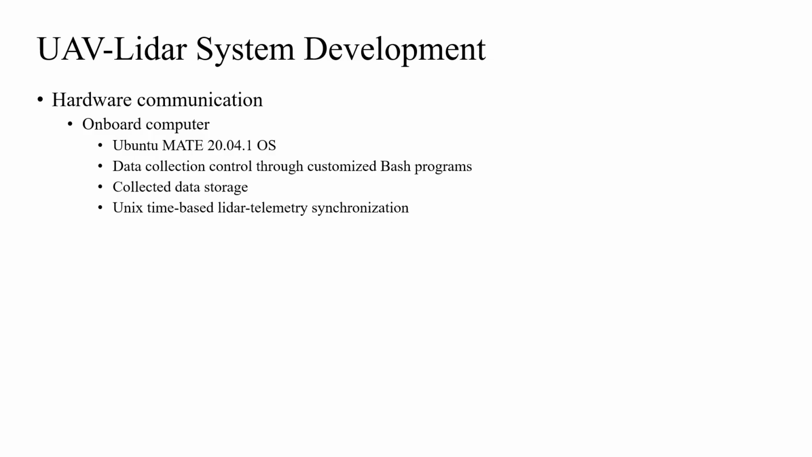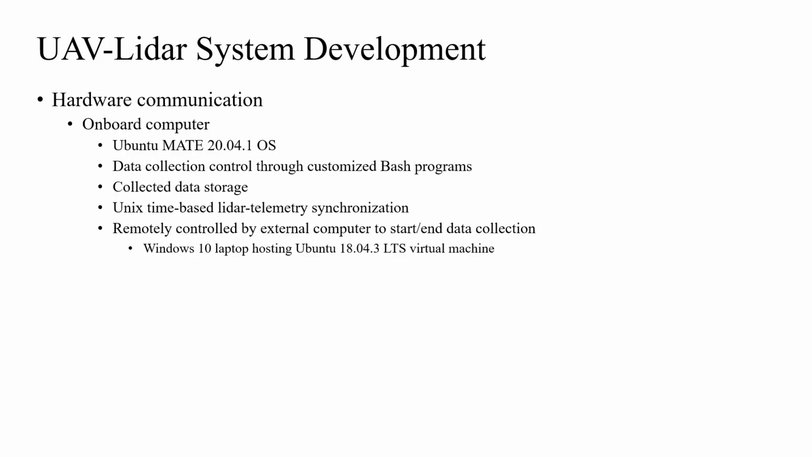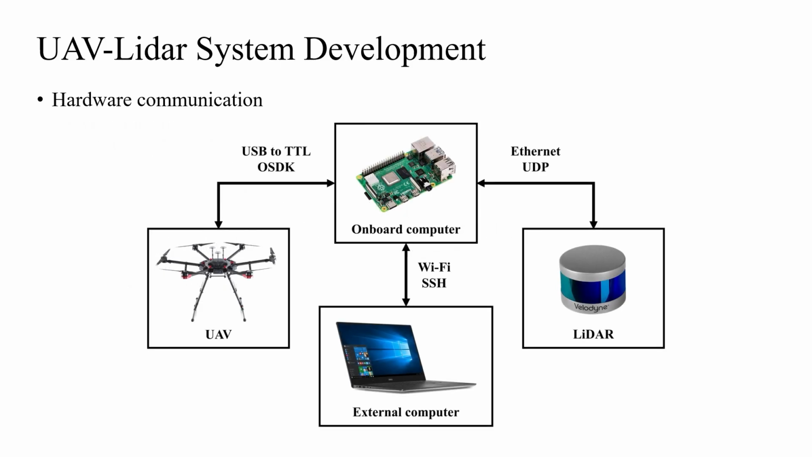During flights, the onboard computer was remotely controlled by an external computer to start and end data collection, which in this study was a Windows 10 laptop hosting an Ubuntu 18.04.3 LTS virtual machine. In the field, the two computers were connected via Wi-Fi and communicated with each other based on Secure Shell protocol. This figure summarizes the connection and communication between all hardware components.